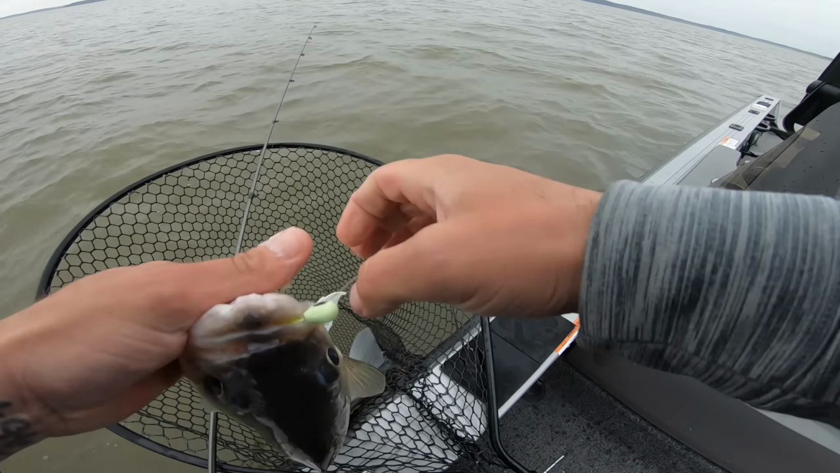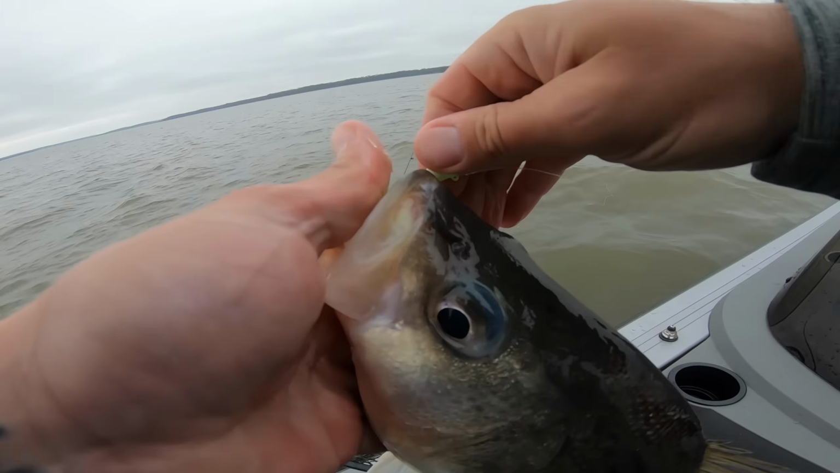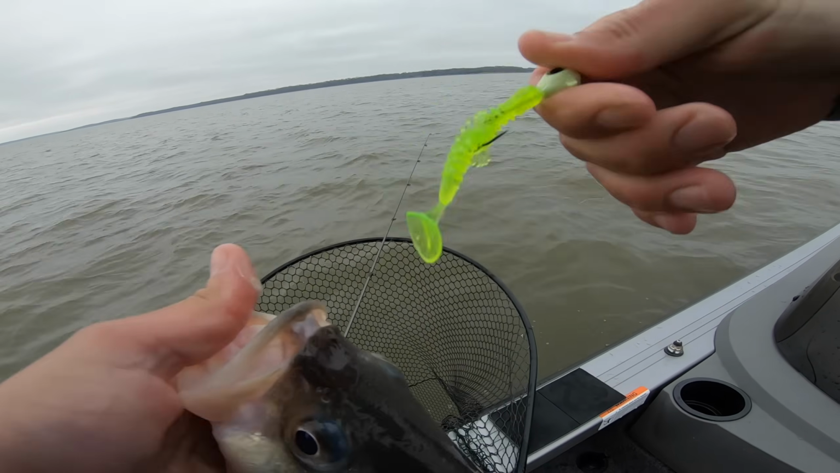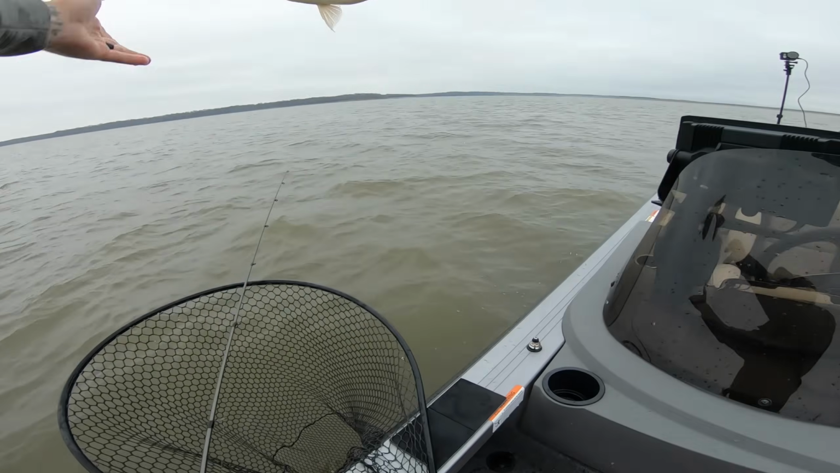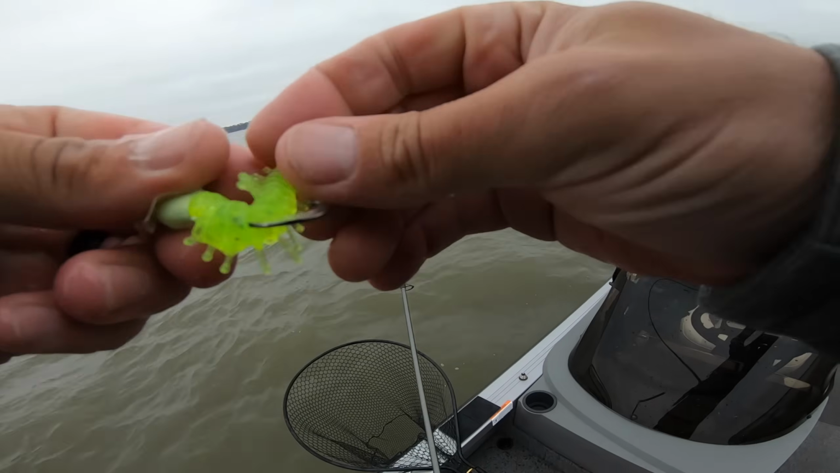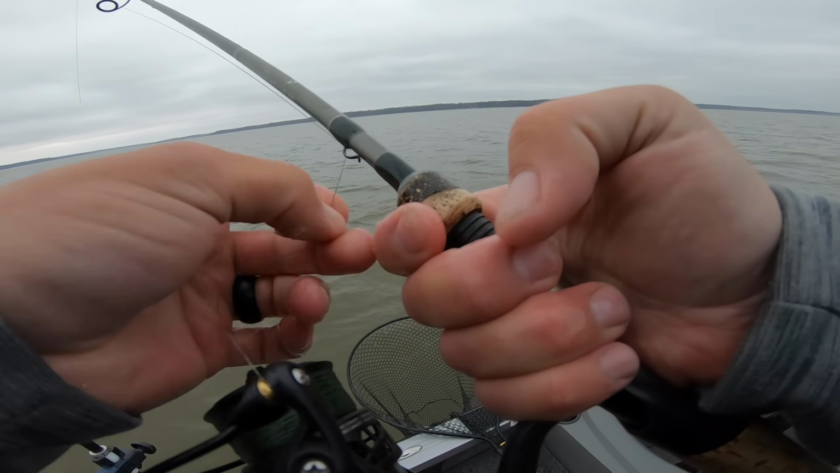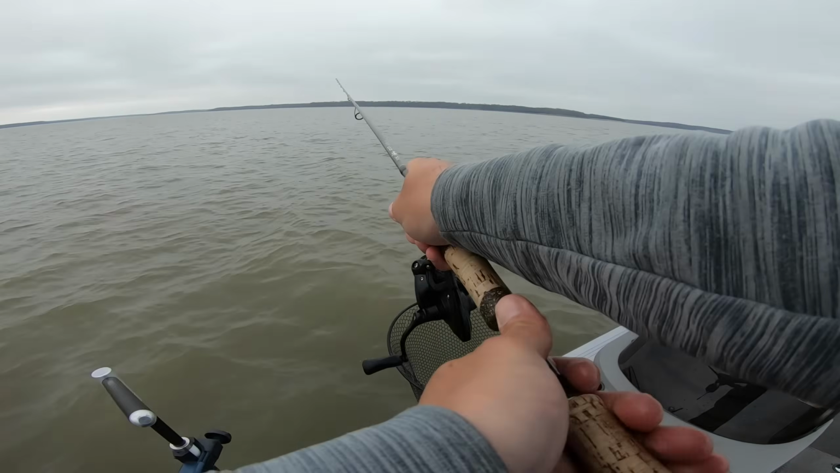Just switched up to the Kalins. Tickle shad, 2.8, little chartreuse guy. Woo! And there are now 2 boats in the vicinity, so probably try and catch a couple more and then get out of here because I don't want to have to fight. But we've been out here all by ourselves, so that's nice.